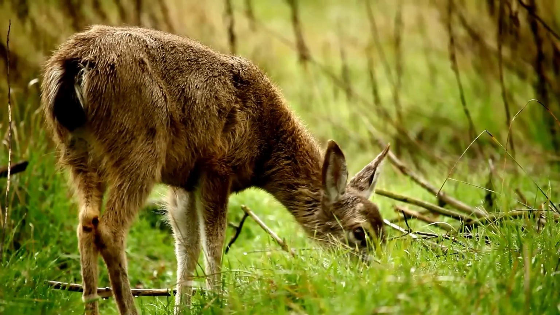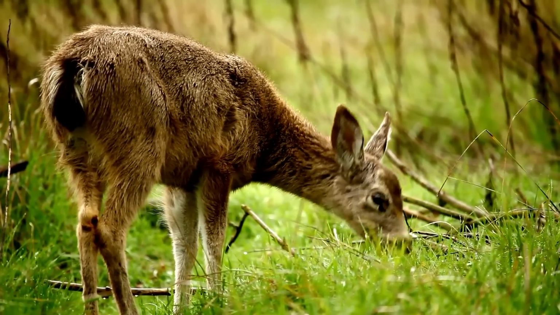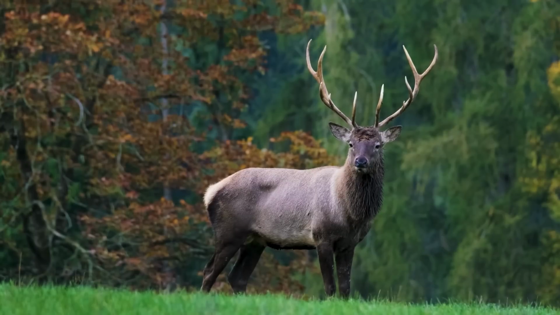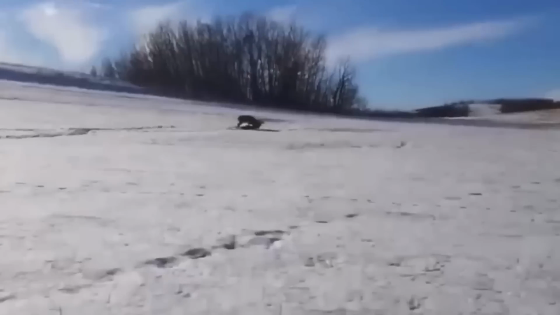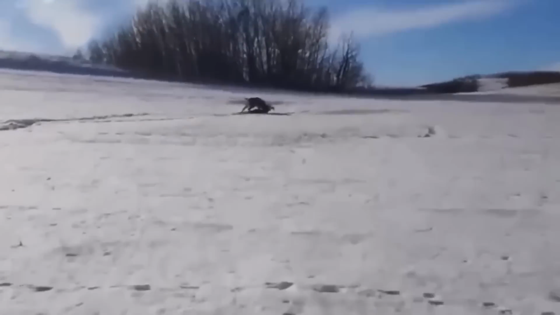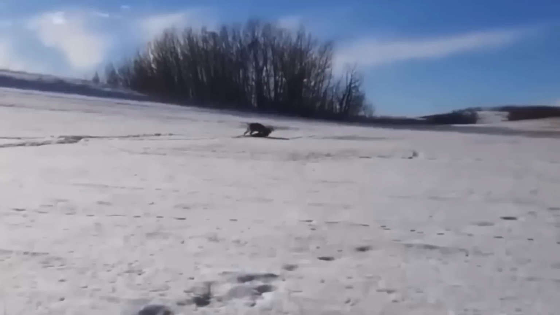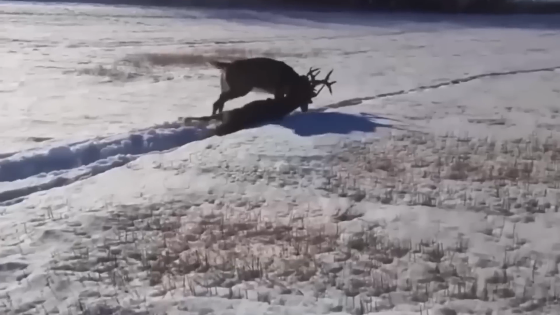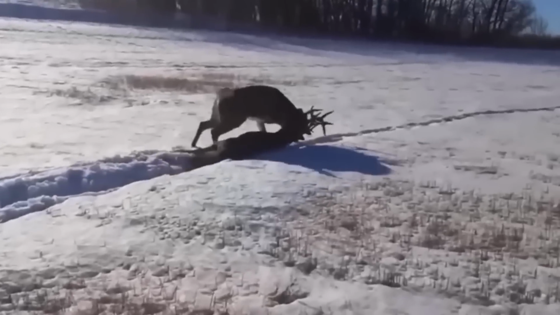When we think of deer, we often picture these adorable and peaceful creatures calmly grazing and running around. However, if you've ever witnessed them fighting, your perspective might change. In a video, two deer are seen engaged in a fierce battle. Their antlers are tangled, and they're struggling to free themselves.